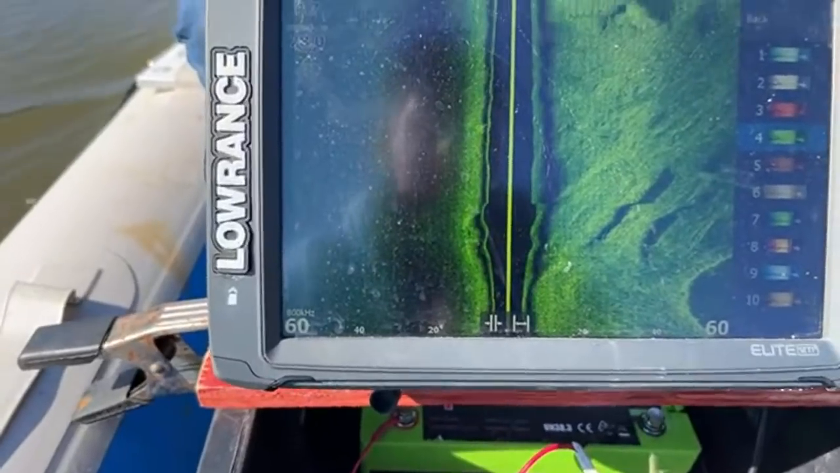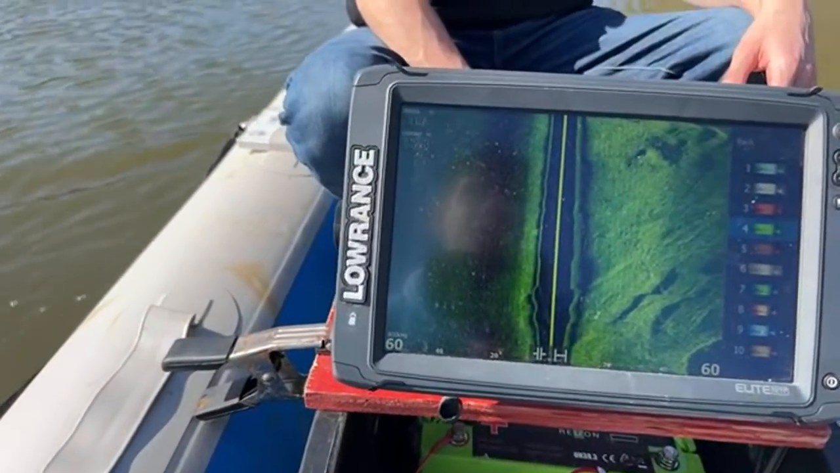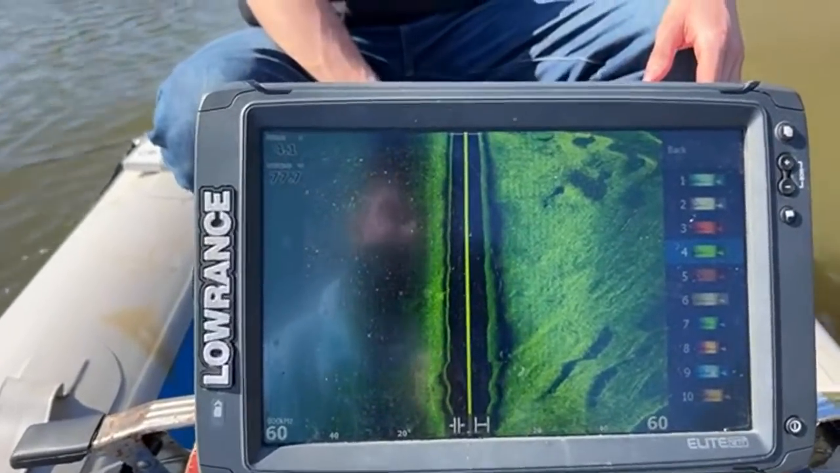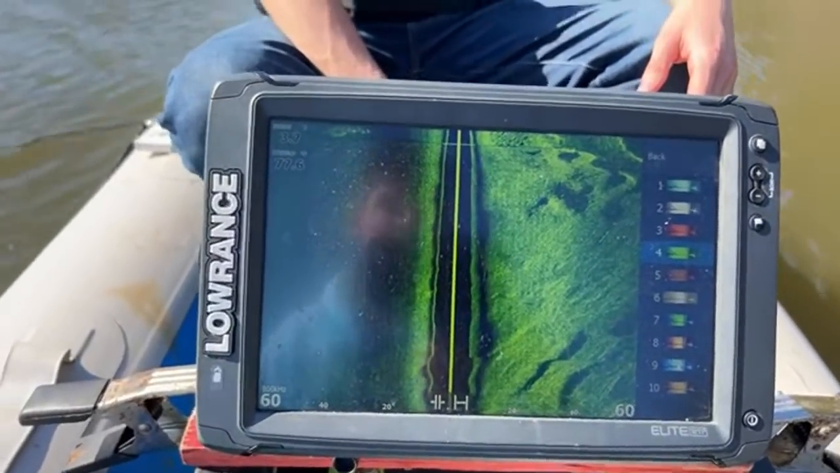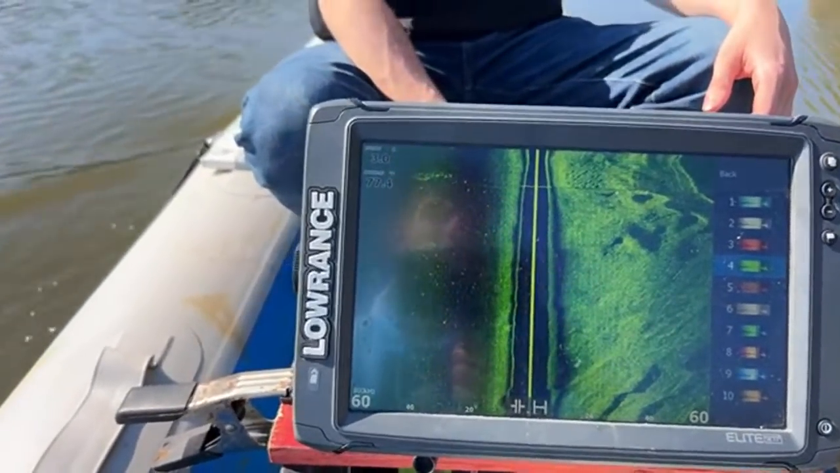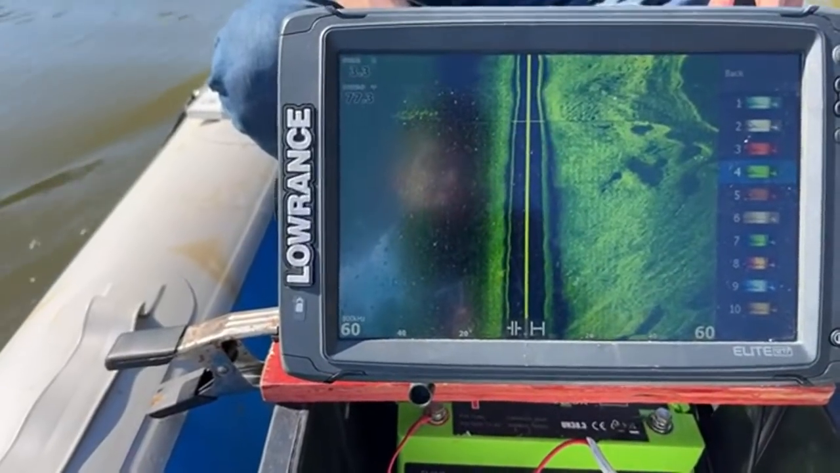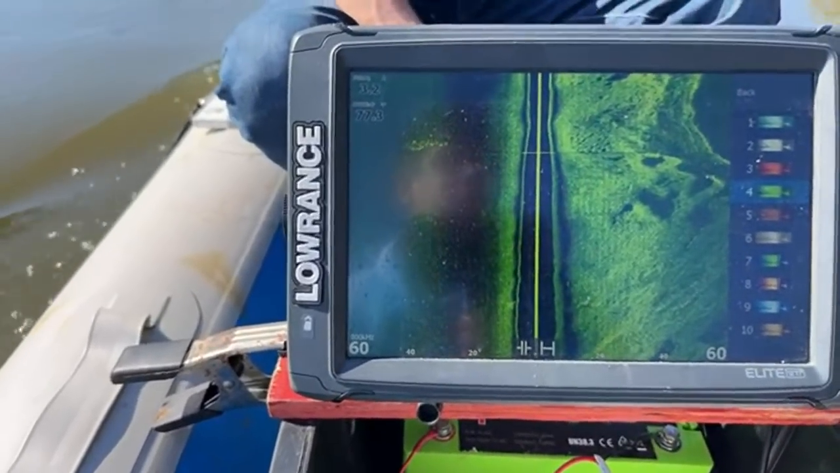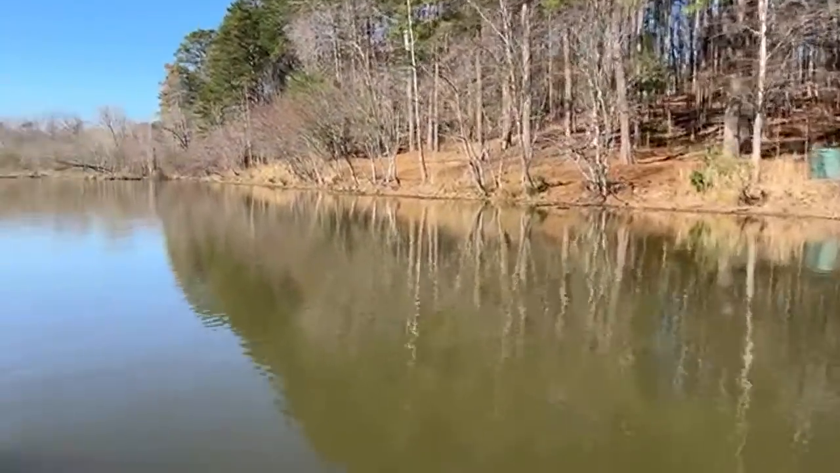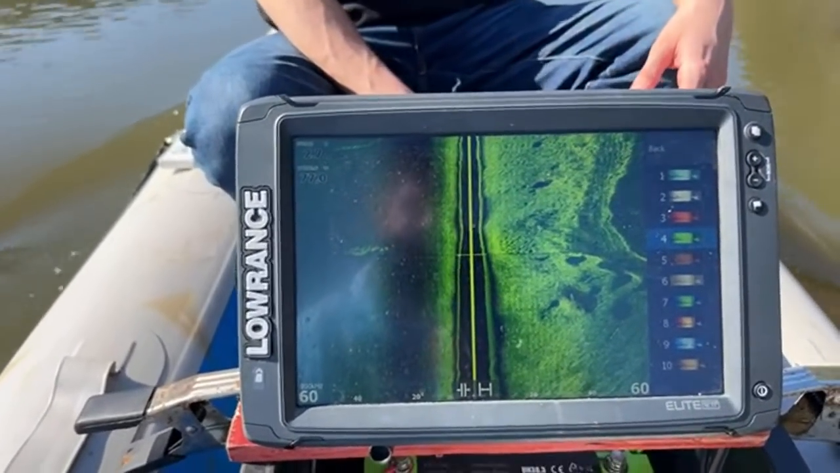So as you can see, I'm scanning 60 feet to my right, and I'm also scanning 60 feet to my left. These are all the riffles in the water, and we're basically looking to see if we can see anything shaped like a car, or anything that looks relatively similar to a car. As you can see, I'm about 30 foot off the shore, which is really good for scanning.